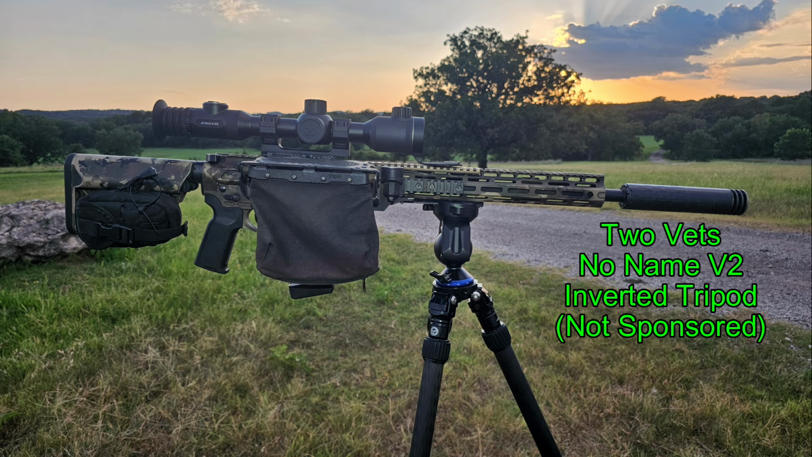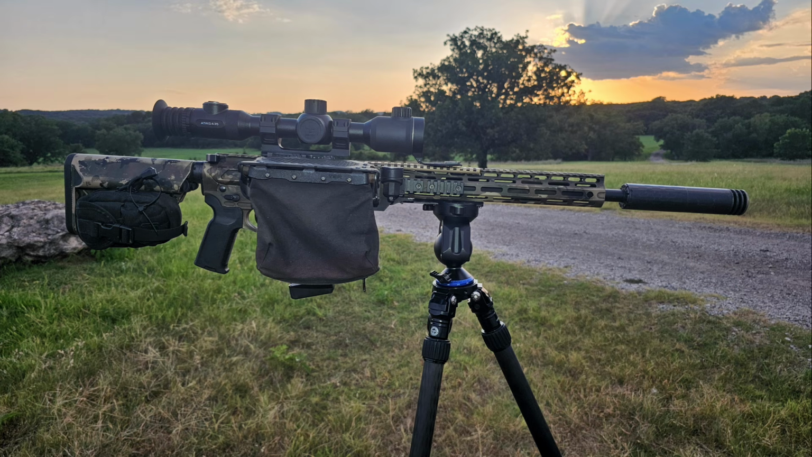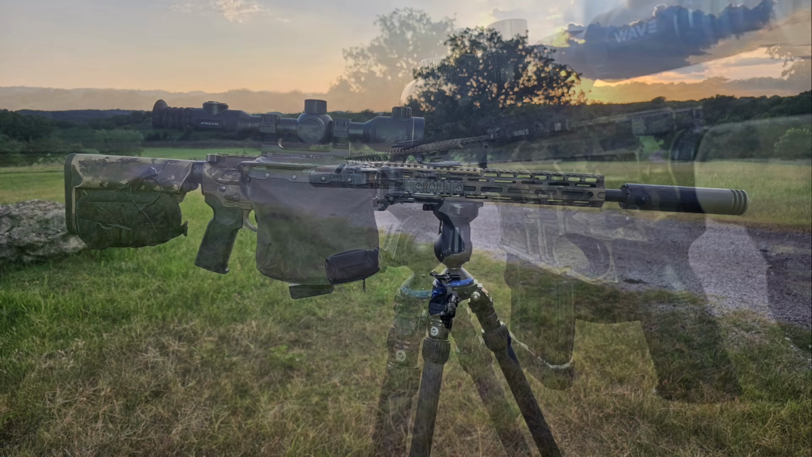The first is a 2Vets no-name V2 tripod, inverted tripod, and it is stable as can be. It cost a lot of money, but it works very well. Good kit is often very expensive. I have mounted on top of that a Zeiss Z60 ball head. This is a really unique ball head, and I like the way it works.